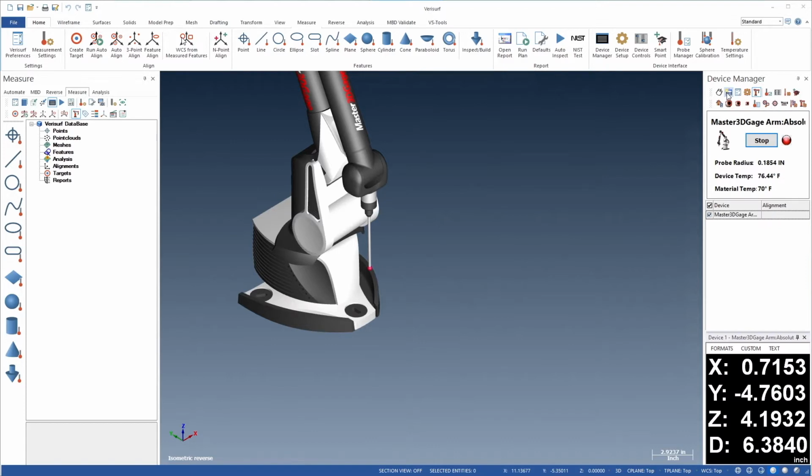With the Master3DGage running and secured to the inspection table, we'll use the DRO button to open a new digital readout of the probe coordinates. We can resize the DRO and choose the XYZ display from the Formats menu if necessary.